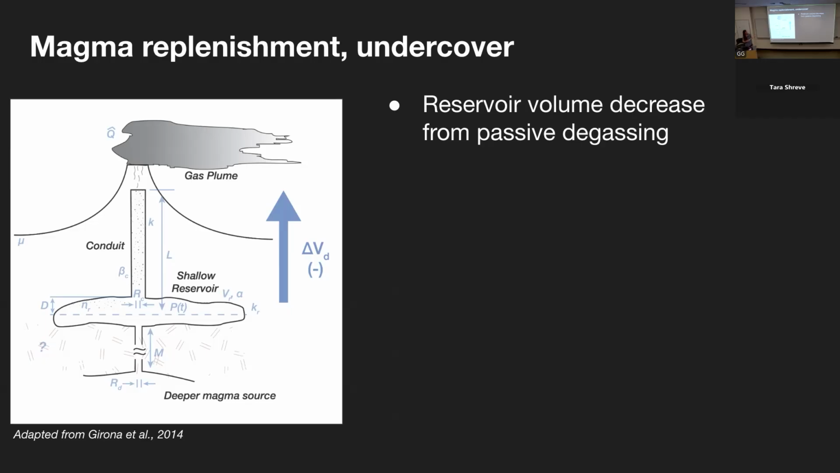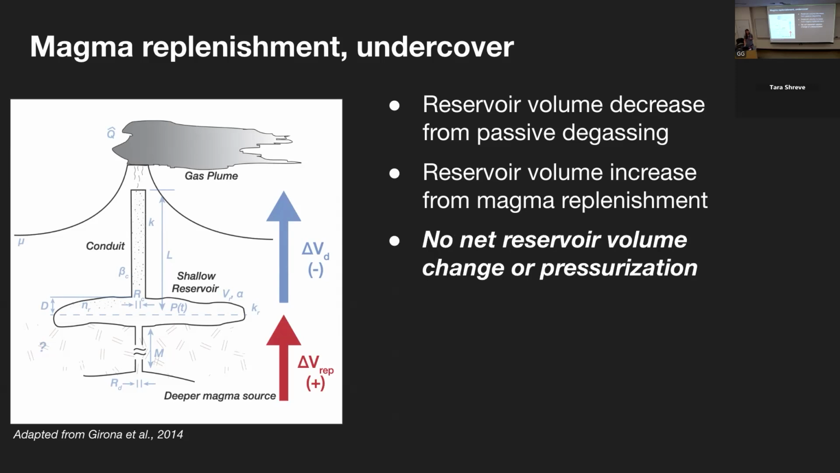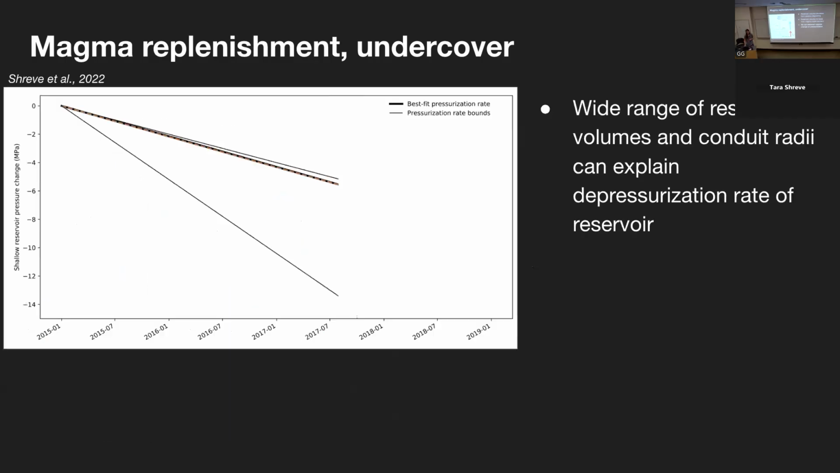This conceptual model is shown here. I won't go into too many details, but you're free to look at the papers and read more about that. But basically, the idea is that you have a reservoir volume decrease or depressurization from that mass loss from the gas that's leaving the system. And you can also have a reservoir volume increase or repressurization from magma replenishment. If these two balance out, you can have no net reservoir volume change.